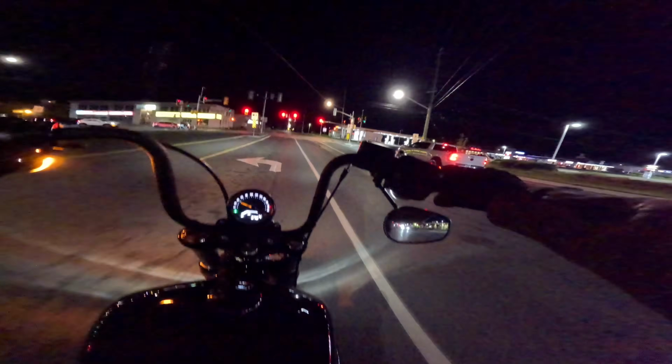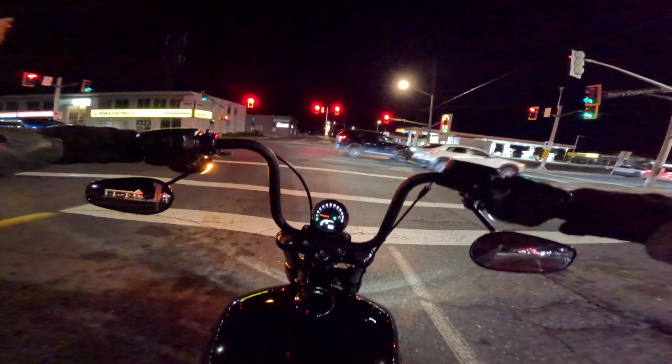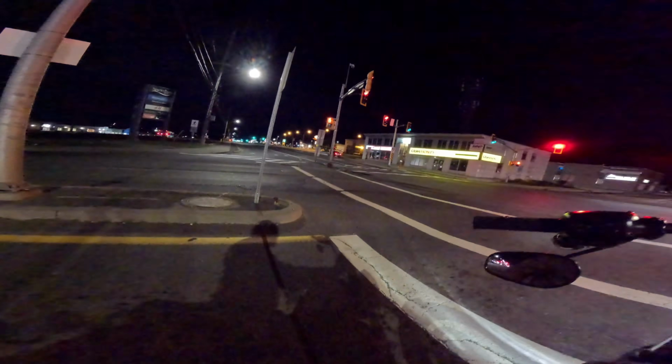Those are some big ass rims on that truck. I'm assuming you don't do the off-roading part. Something looks like it gets stuck on wet grass.